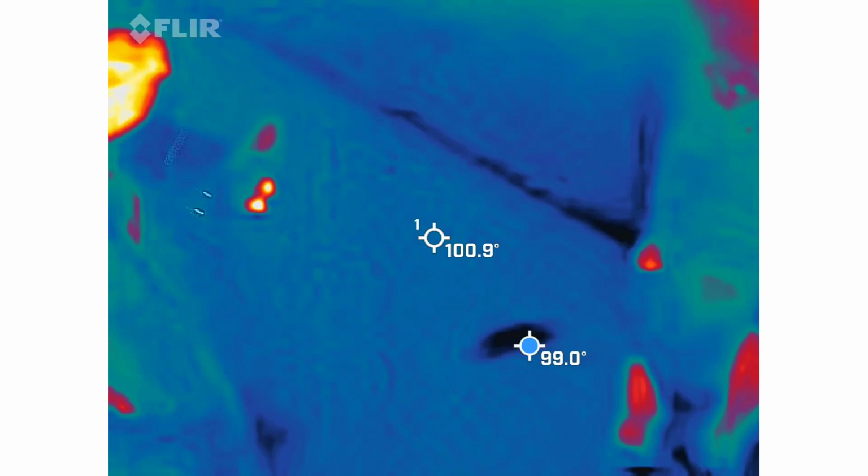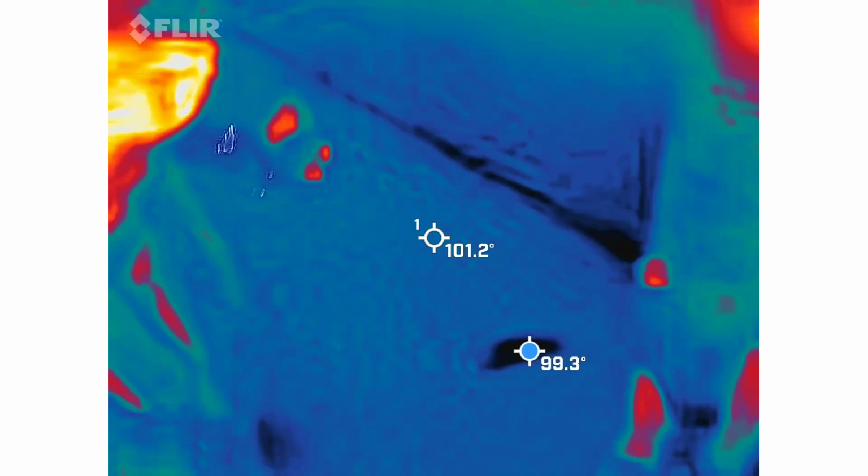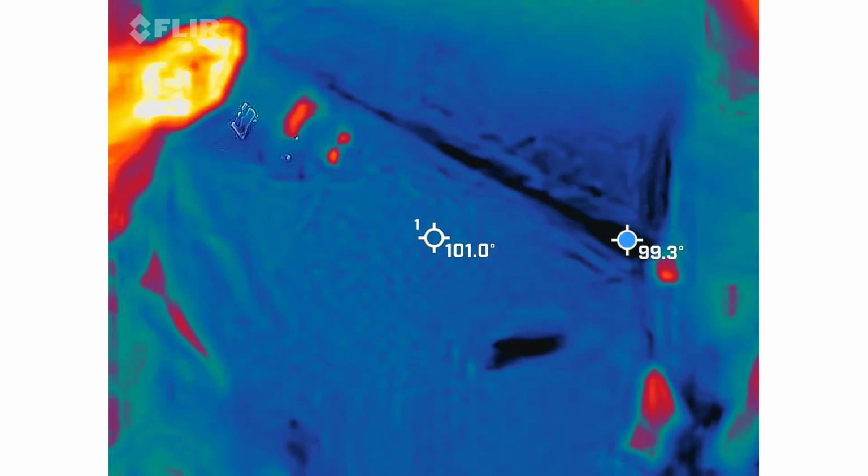This so that I can fit one on each ear? Or am I doing this? No, you're just going to use one. Oh, okay. Most people just use one, so that way they can hear me as well.